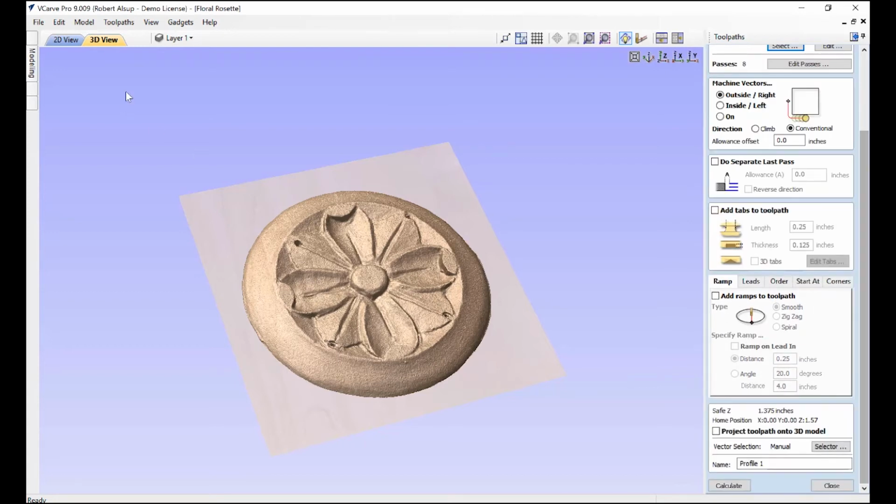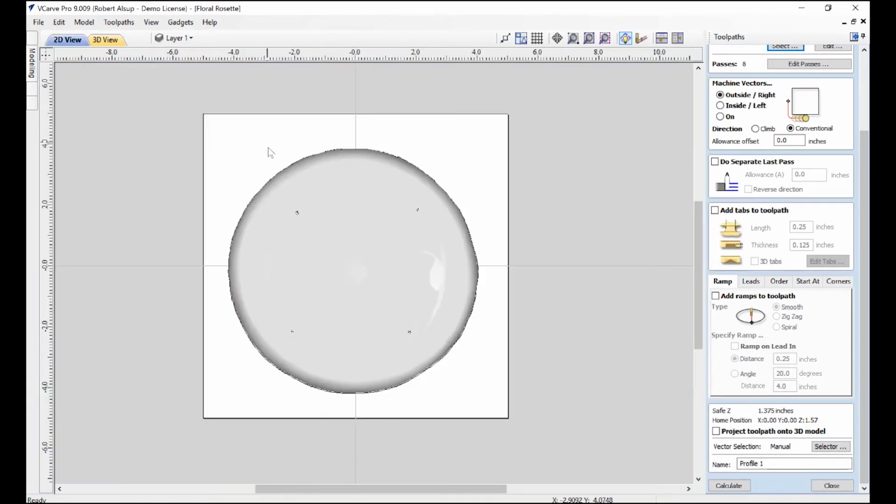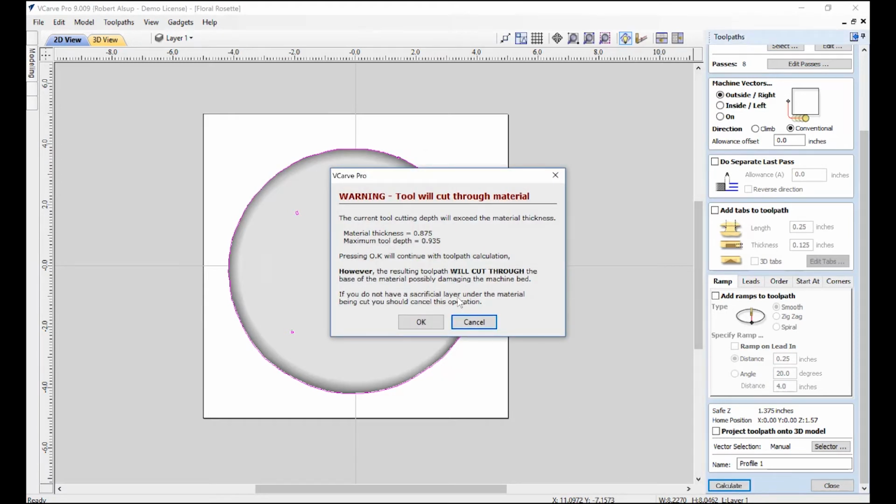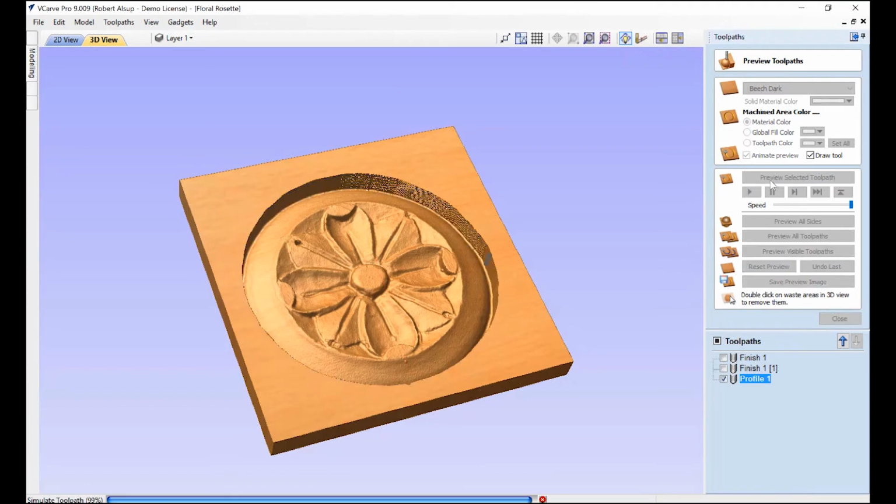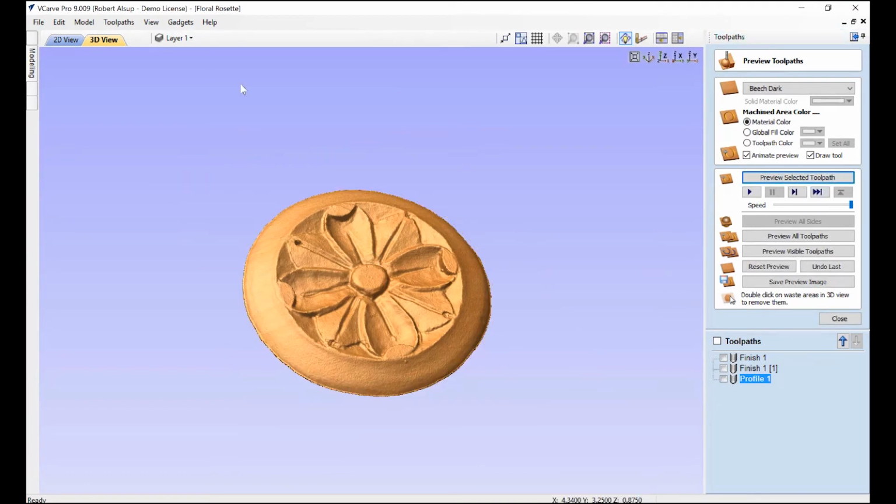Now it's going to ask us for the vector to cut. And if you remember, when we brought this in, we basically had it give us that outline, and there it is. So we're going to cut that line out on the outside, and we'll hit calculate. This is normal. It's just telling me your depth of cut's thicker than the material. We hit OK, and we hit preview. Cuts through, a double click, and there's our part.